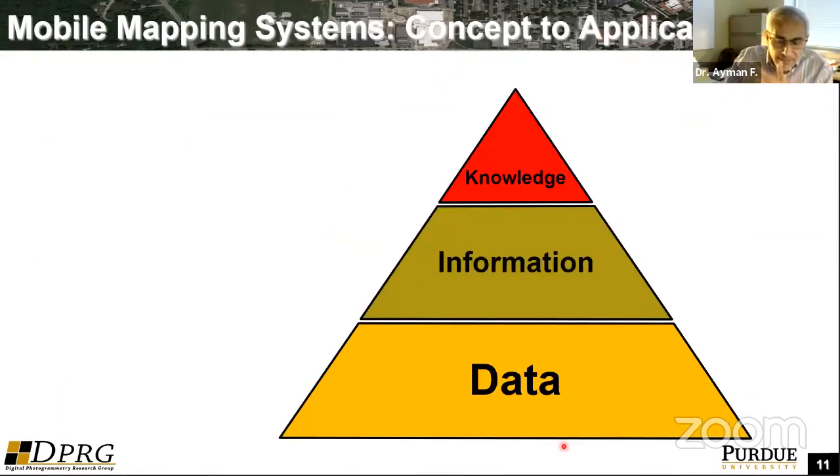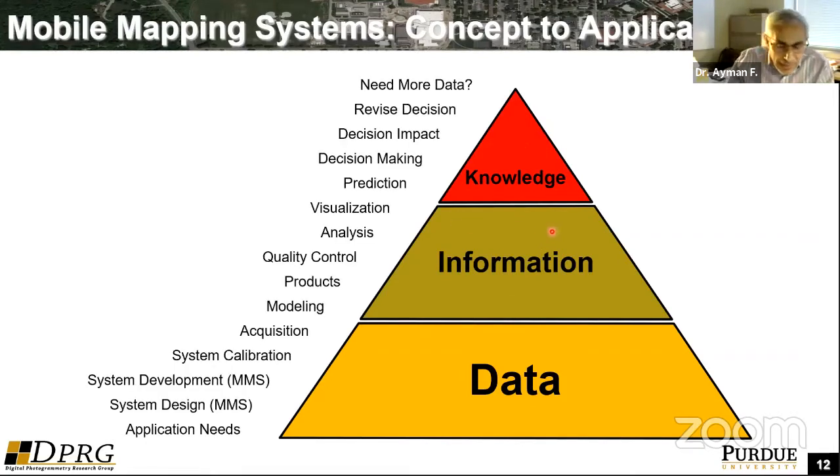In essence, what we are trying to do in geomatics or in mobile mapping systems is to take acquired data and then process this data. We do some sort of data analytics or data reduction, and then eventually we end up with knowledge. So when it comes to mobile mapping systems, how can we go from the bottom to the top of this pyramid?